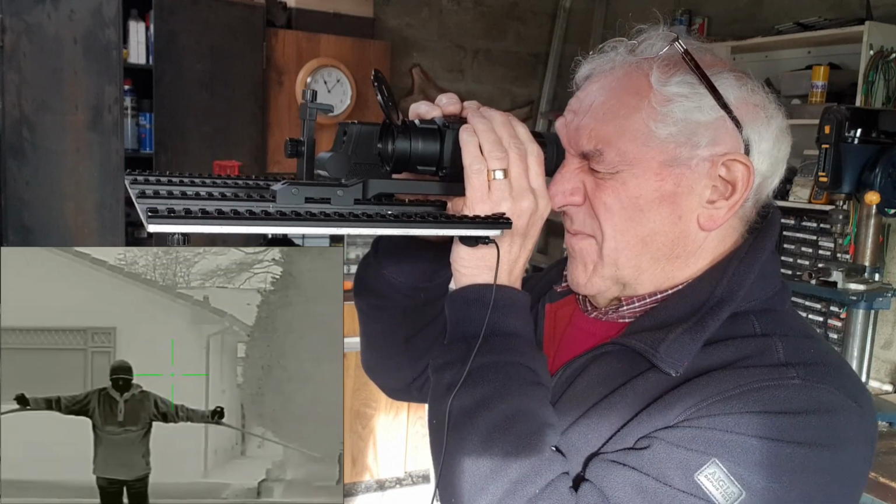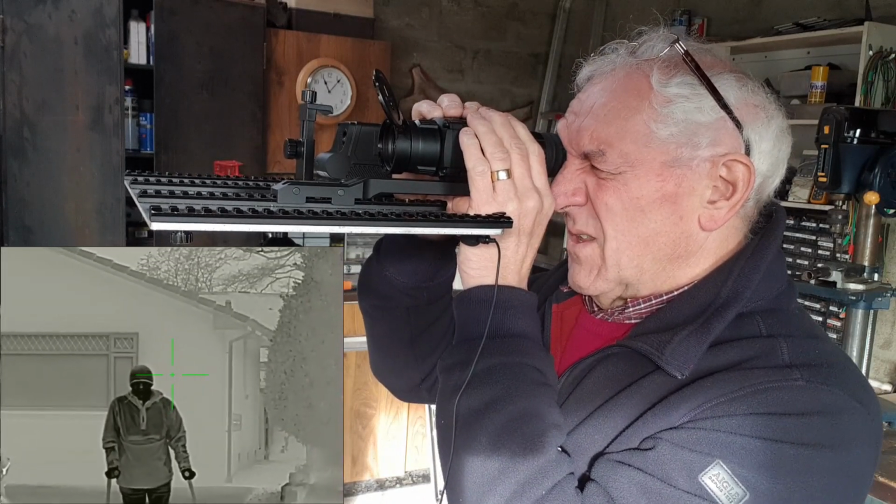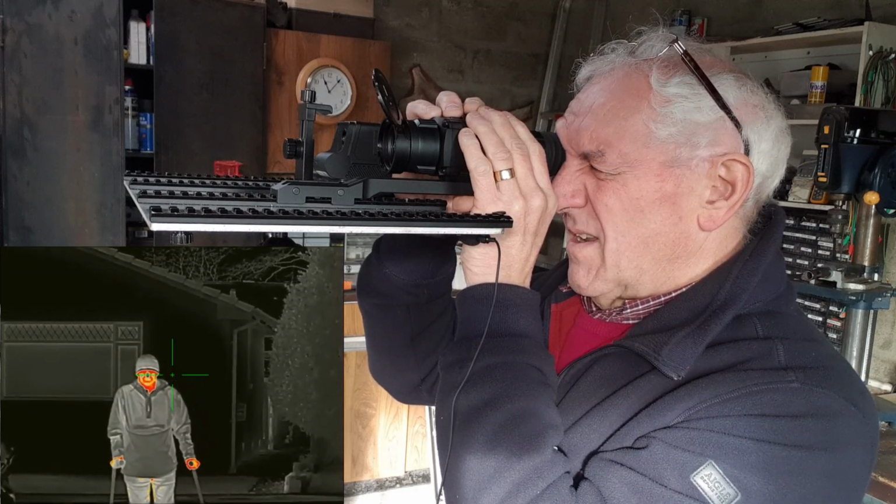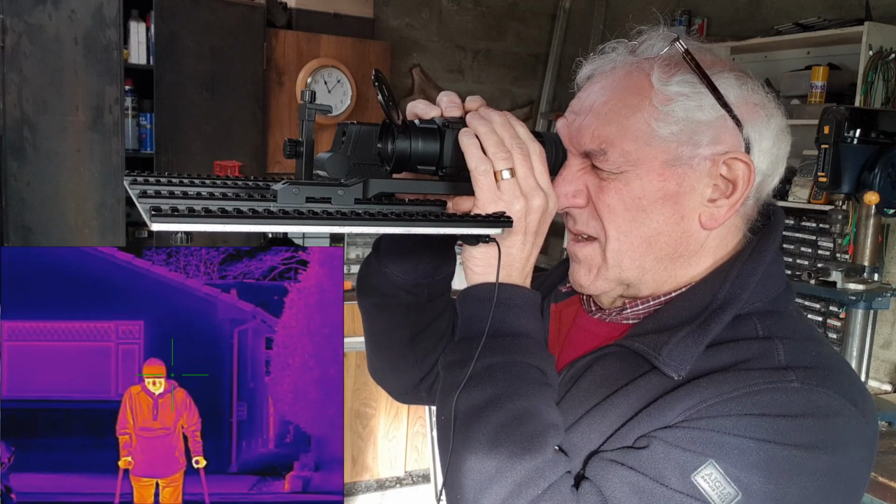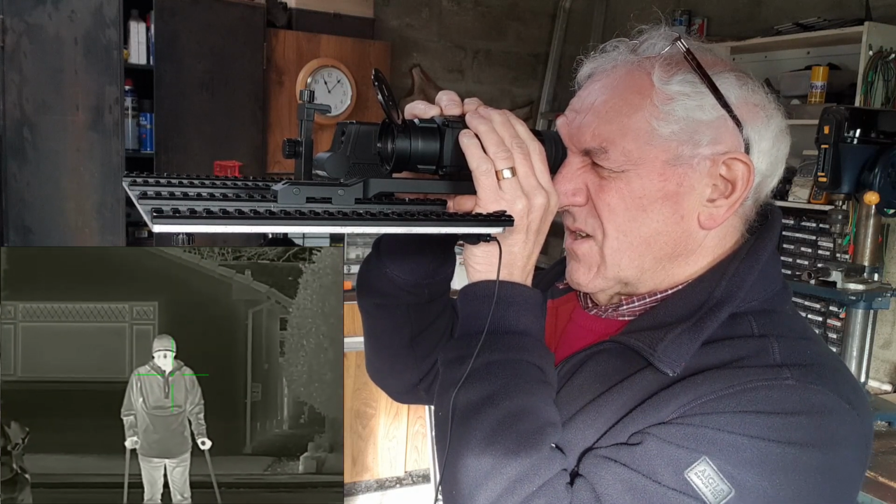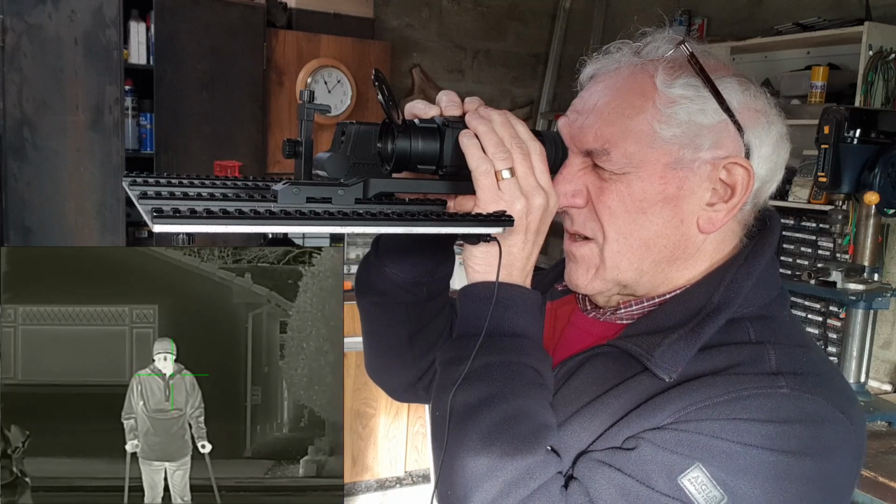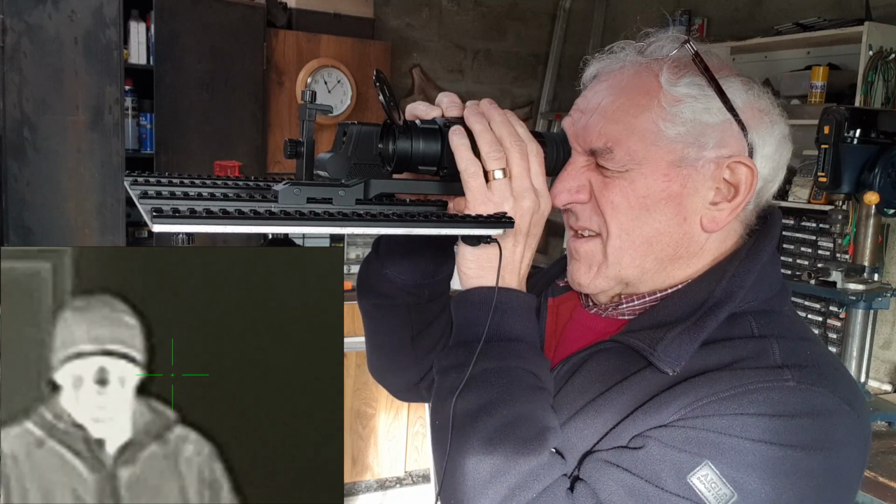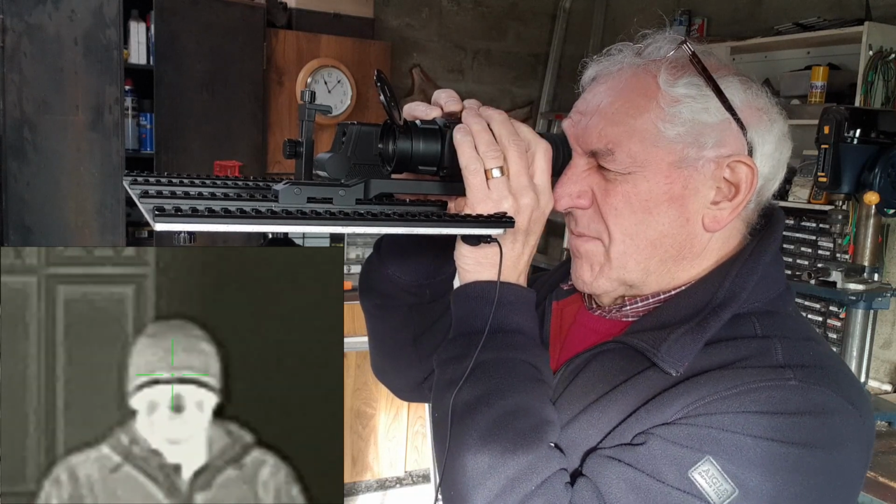Aye, stop there. And what I'm going to do is try them in different modes. That's hot track mode. That's full colour mode. That's white hot. And you can see his nose and the tops of his cheeks are a bit brighter. Looks like a ghost.